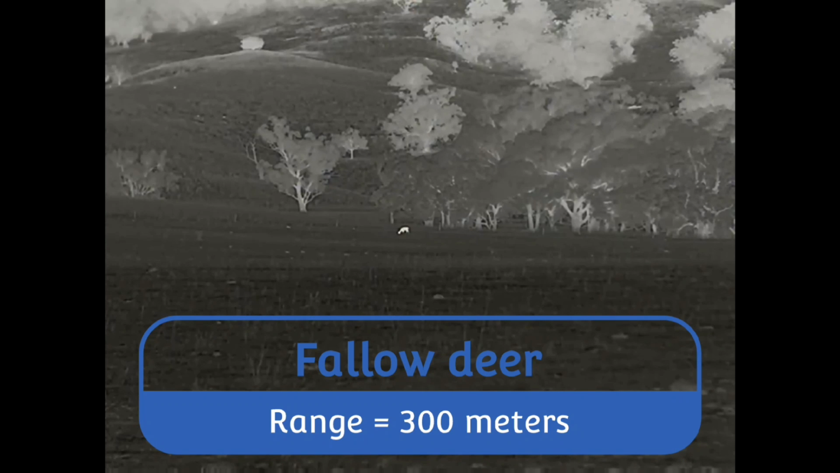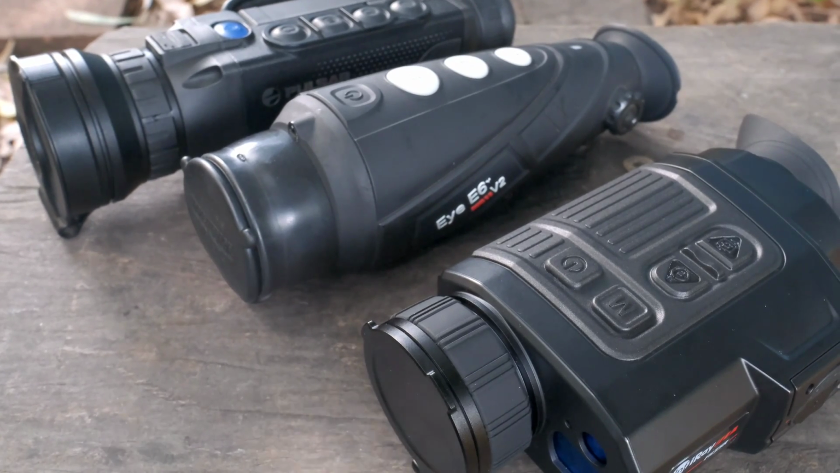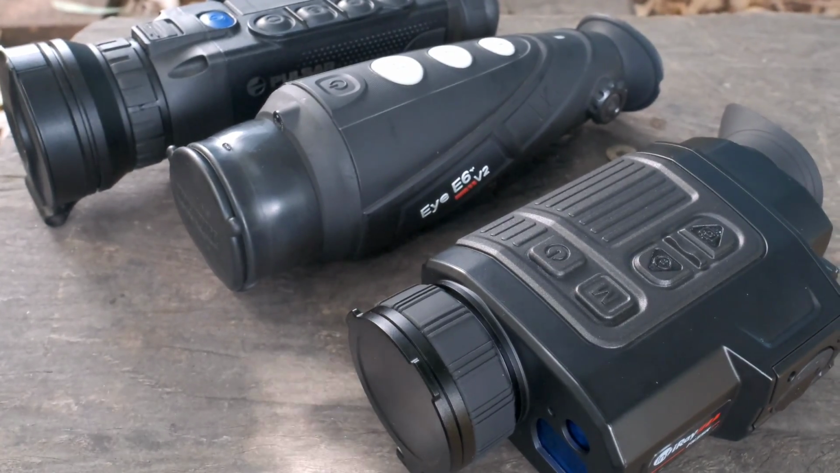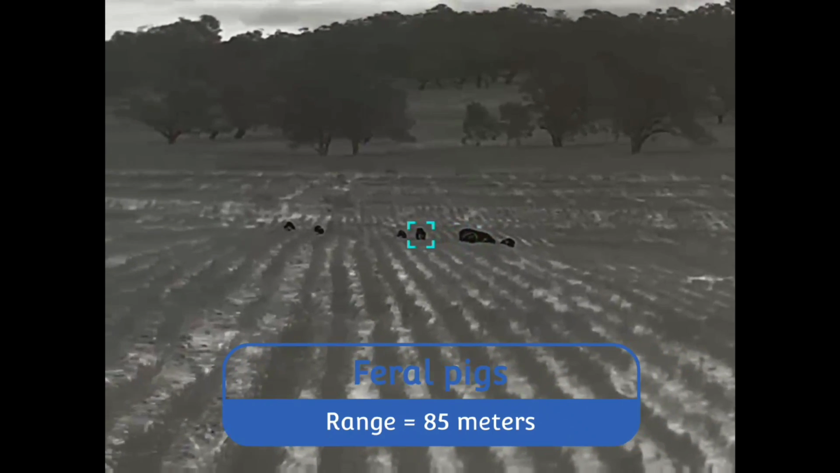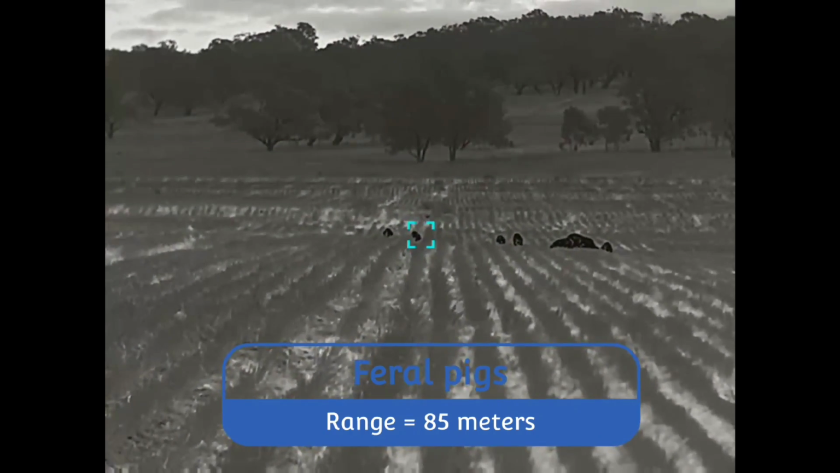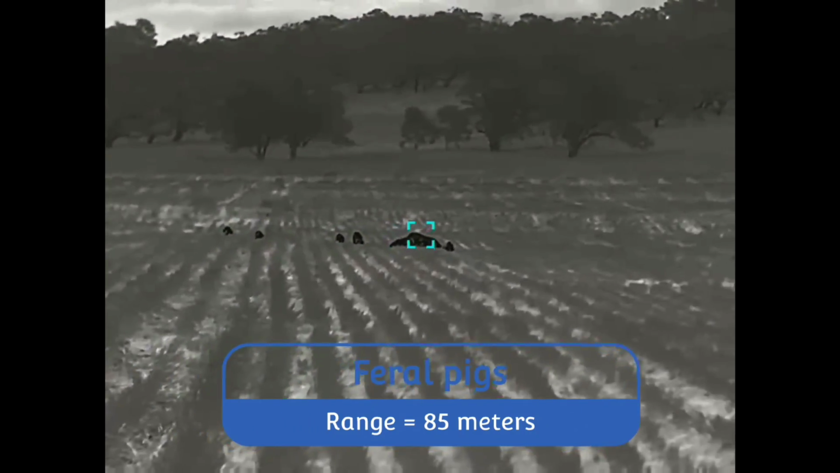I've touched on it multiple times in the past. For me, I want my scanner to be under 2.5 times base mag for the wide field of view, but still offering good target detail. What I see some of the 384 scanners getting is up around the 3.5 times base mag. Some are a little bit higher. That might be fine for some people, but I would struggle to use such a device in the rolling terrain that I hunt.